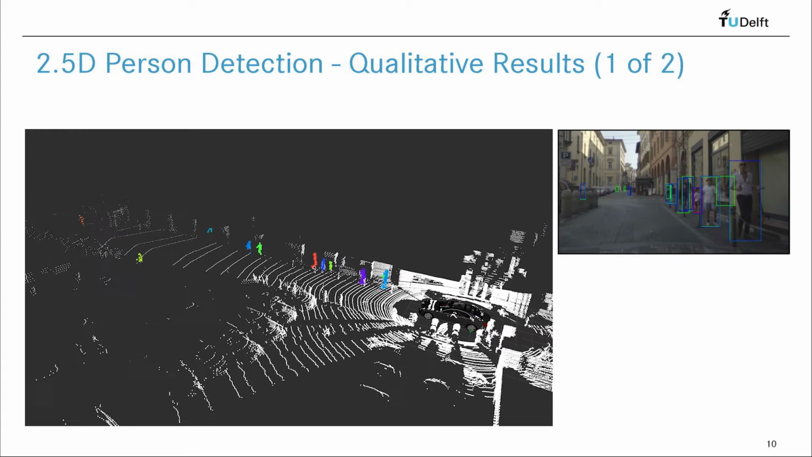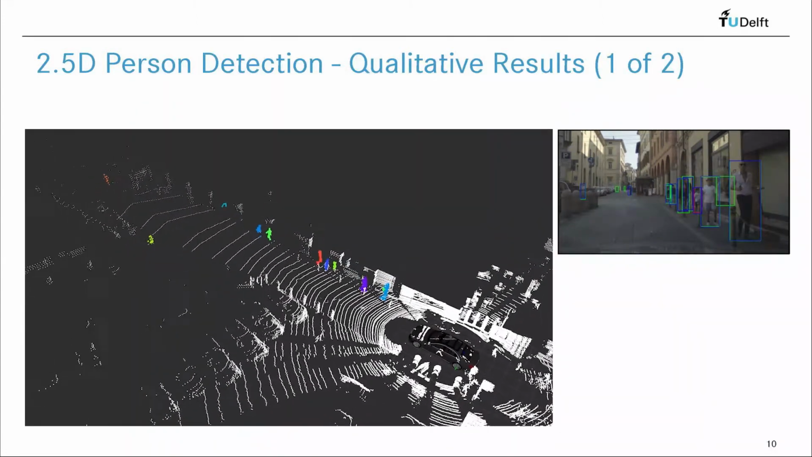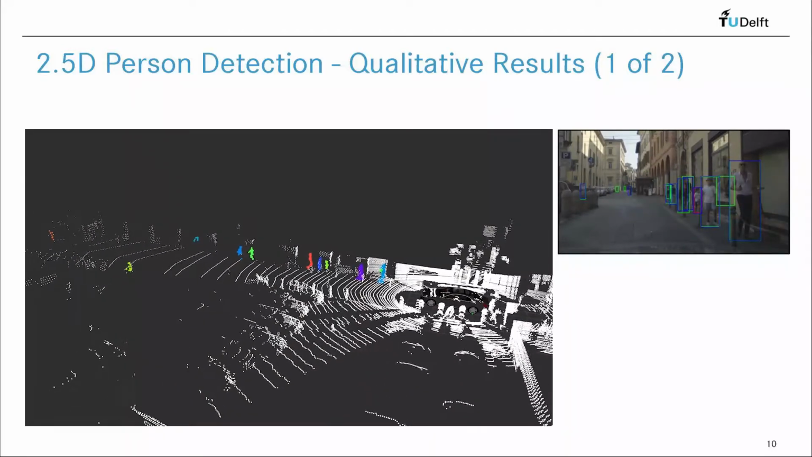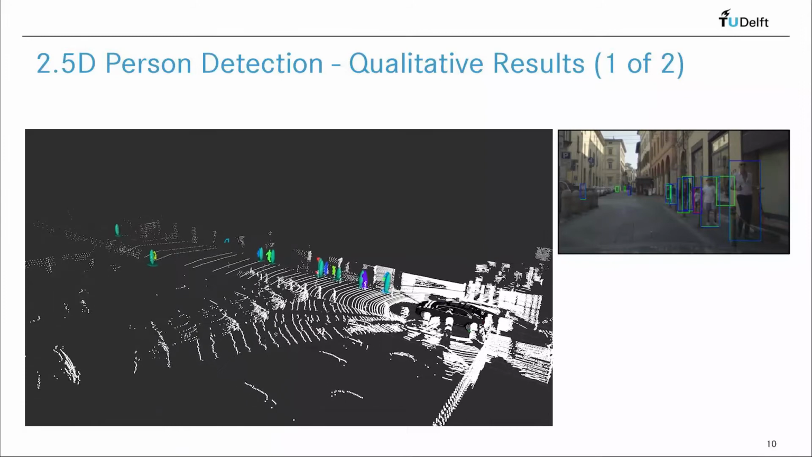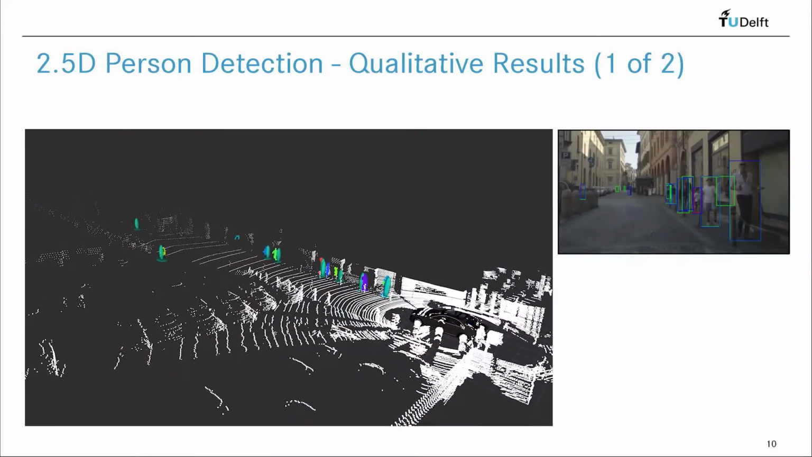Let's see some qualitative results of monocular depth estimation for persons. On top, we see detected 2D persons with a YOLO detector. The LiDAR points that were associated with the 2D person ground truth annotations by means of the uplifting procedure I described earlier are also shown in various colors. Estimated depth is indicated by the blue ellipsoids.